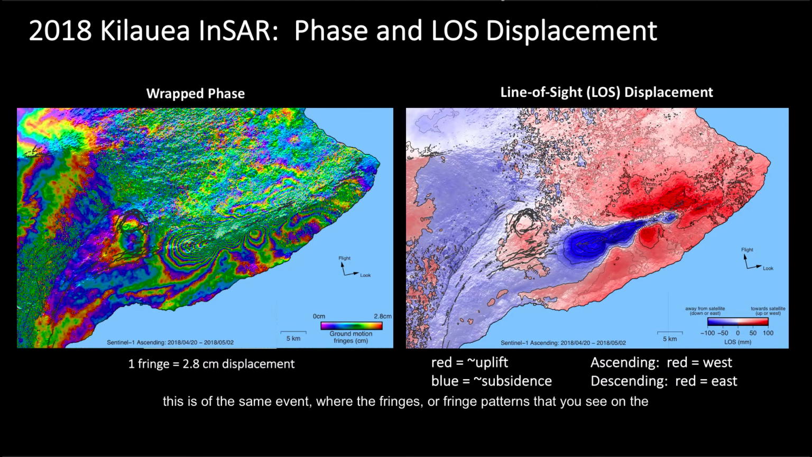And this is of the same event where the fringe patterns that you see on the left are now unwrapped and interpolated as displacement away from or towards the satellite. Now the Sentinel radar is mostly sensitive to vertical motion, so red colors typically translate to uplift or displacement toward the radar, and blue colors typically represent subsidence or a displacement away from the radar. However, because Sentinel is side-looking, it is also sensitive to east-west motion. However, the sign of this signal, which will be positive or negative, will depend on the flight direction.